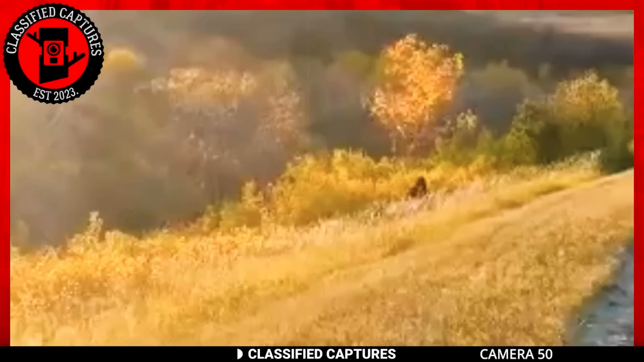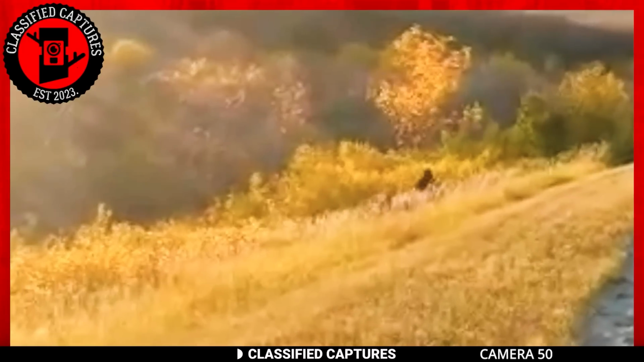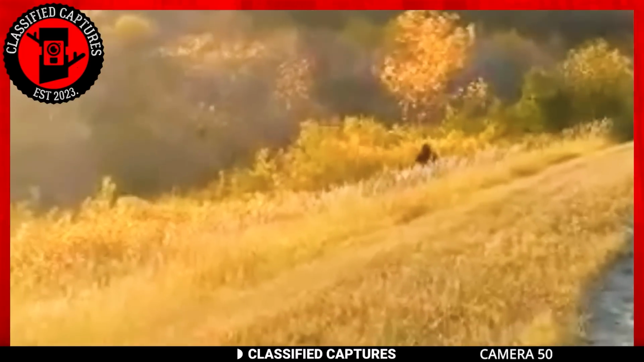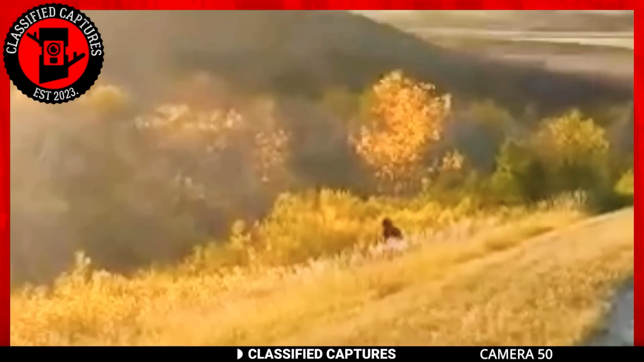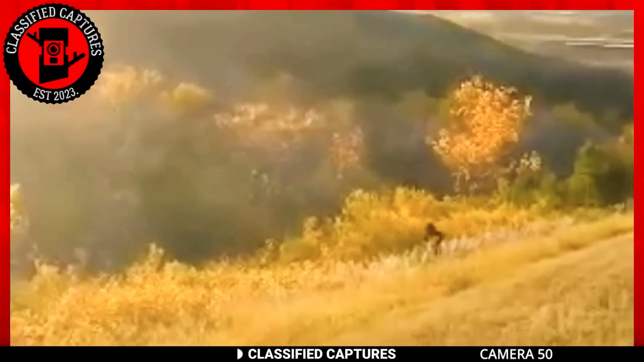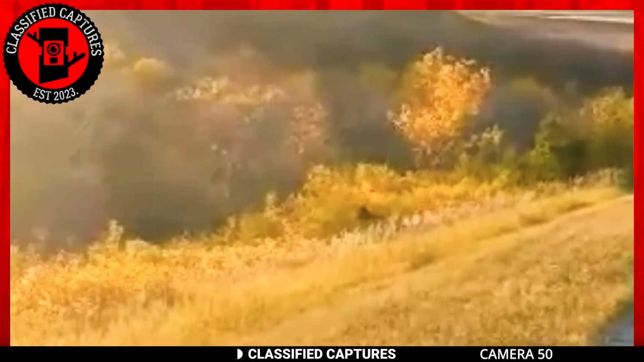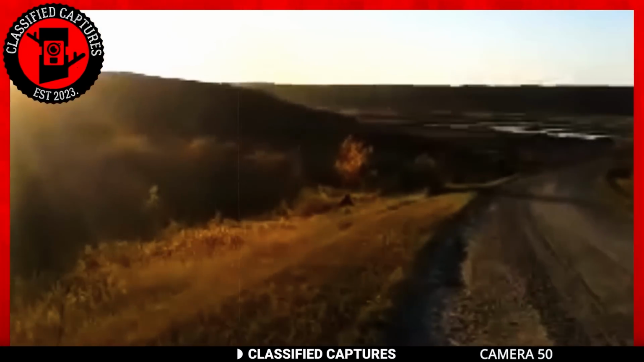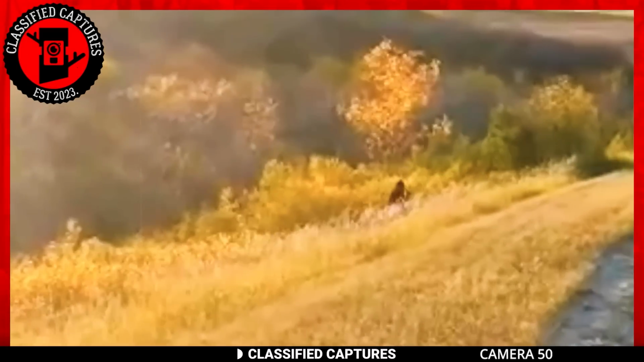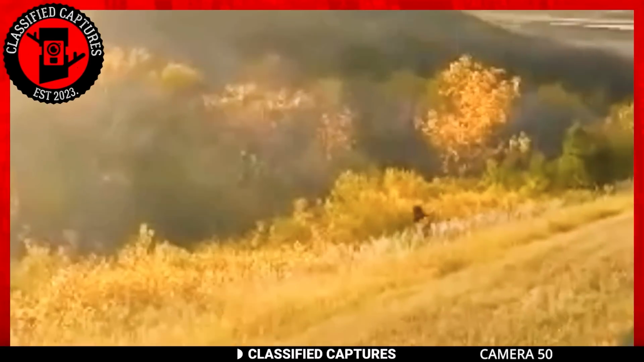Now, could it potentially be a gorilla or even a bear? It's difficult to say definitively. However, the way this creature moves on 2 feet with the upper body clearly visible sets it apart from typical quadrupedal animals. Adding to the mystery, the area in question is not known to be home to bears, gorillas, or any other type of ape. This leaves us with only one plausible explanation: the elusive Bigfoot.